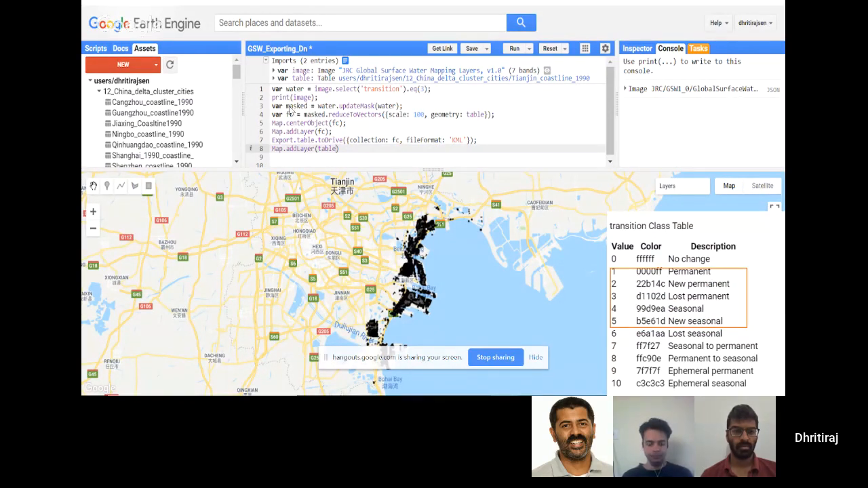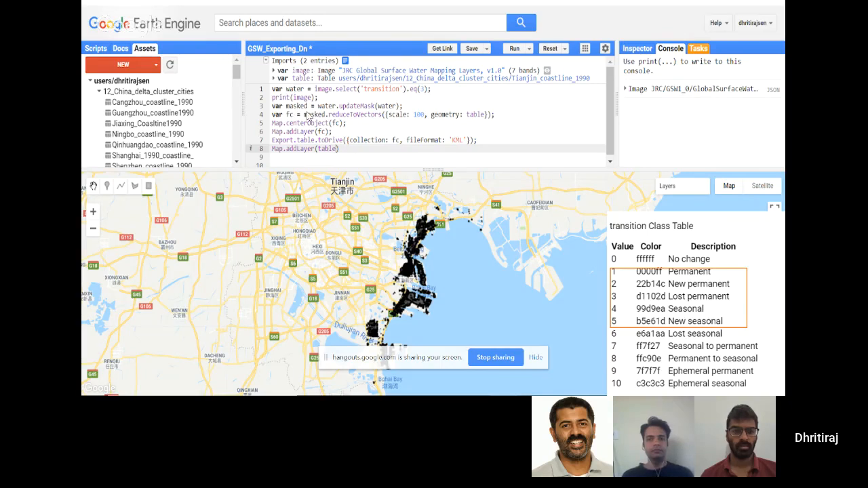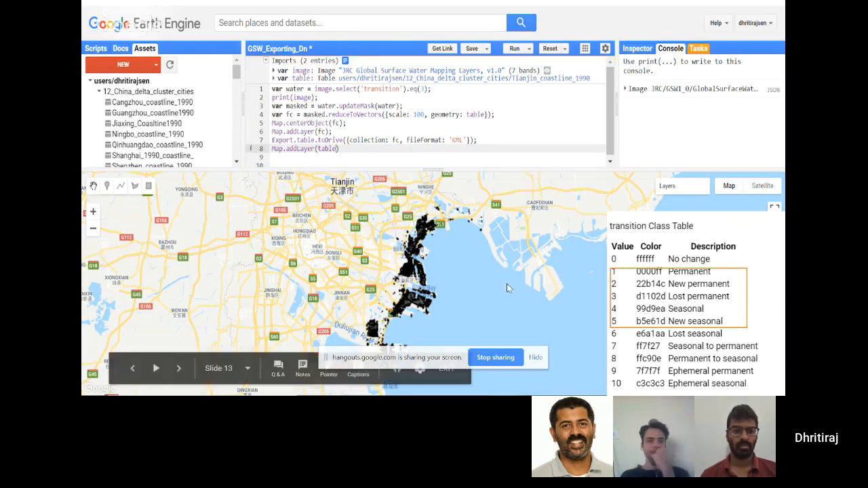But I was able to understand some of the code and some of the tutorials online, and this was my beginning, where I was using my own polygon, and I used reduceToVectors in order to get a vector file, and then I was able to calculate the area of reclaimed land using the global surface water dataset.